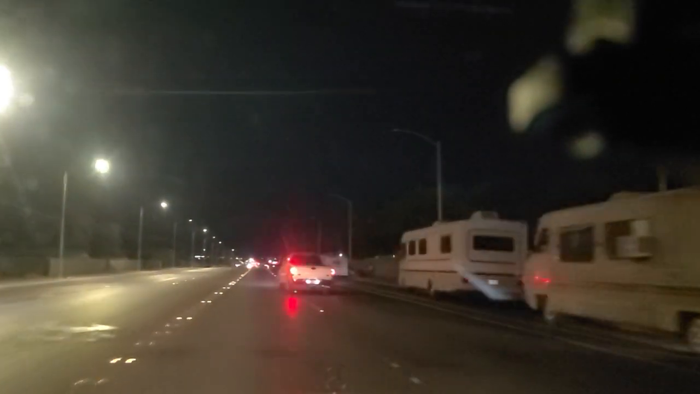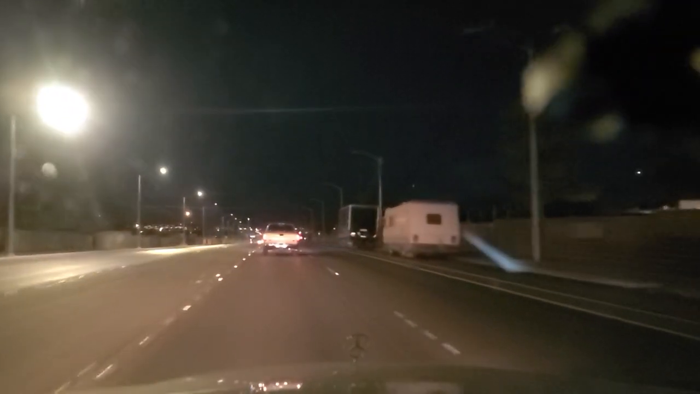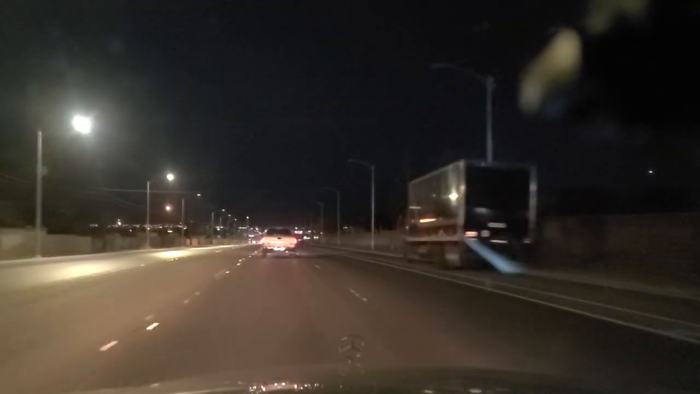And no streetlights, at least on our side of the street. I'm not sure if that's because of copper wiring being stolen, or the city just doesn't want to spend the money, or what the deal is, but they certainly get enough in taxes from folks, so who knows. Still continuing eastbound here on Desert Inn Road. There's some debris of some sort in the roadway.